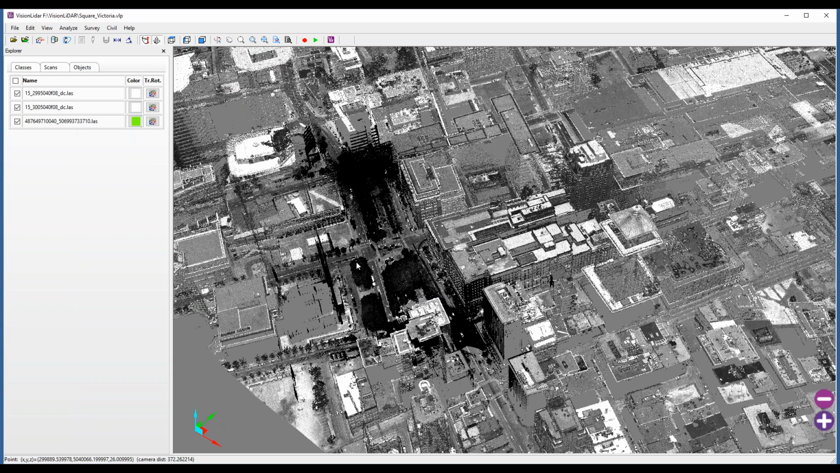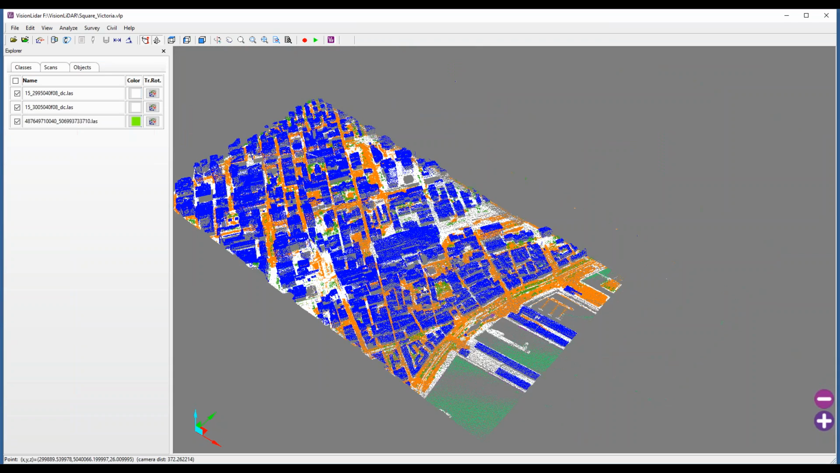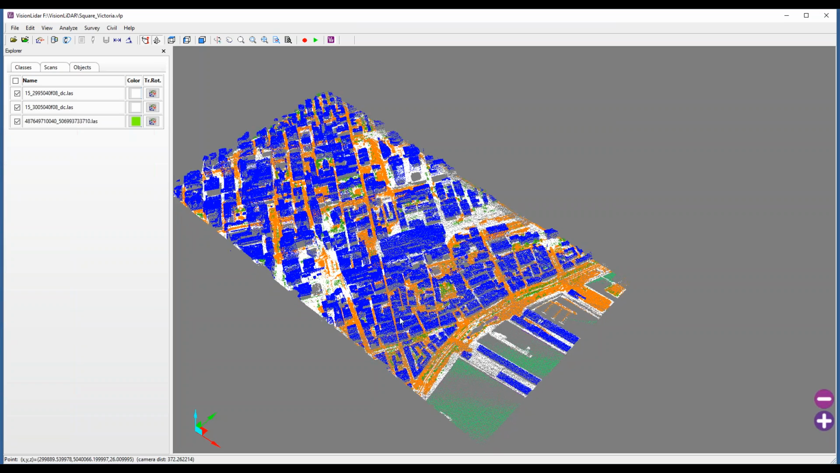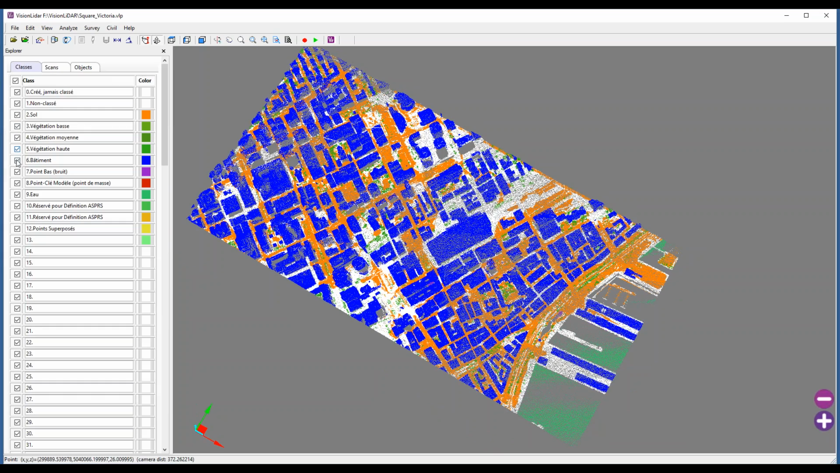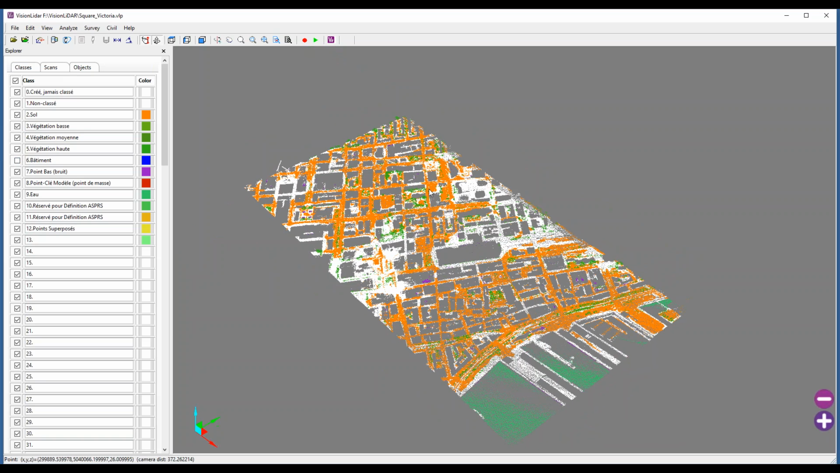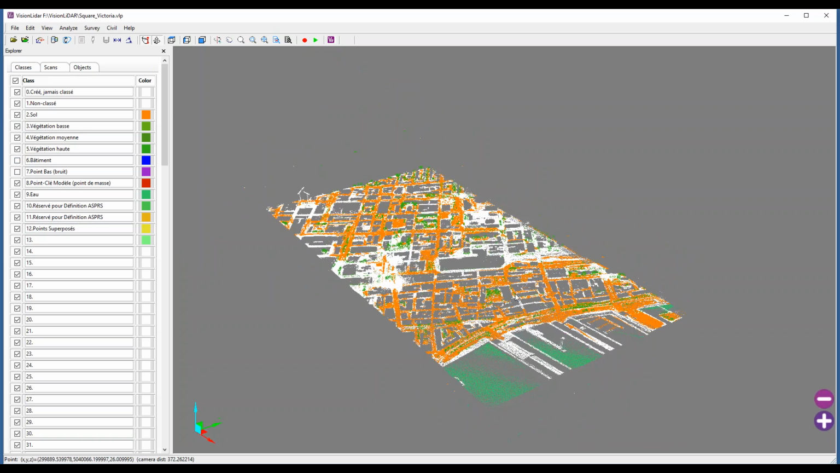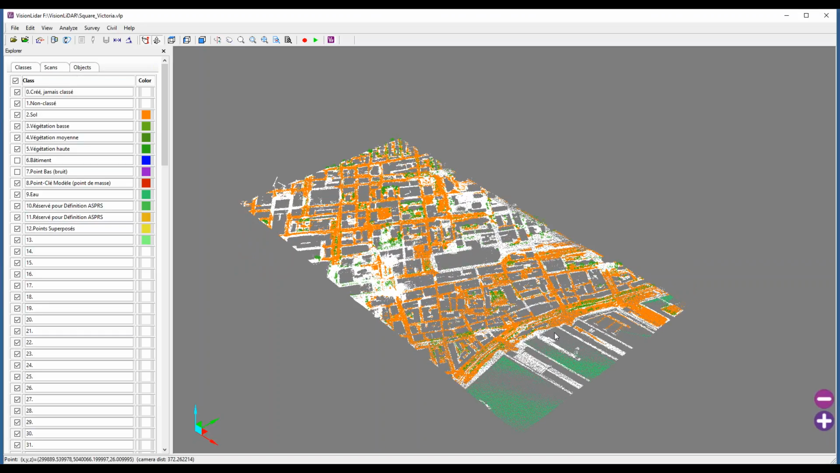It looks something like this. And also here, just to show you again, you can have your classified data, where all the buildings have been classified. So you can always segment this information out if you wish to do so. It looks something like this. So that was pretty much it for me. That was most of the features that VisionLiDAR has to offer.